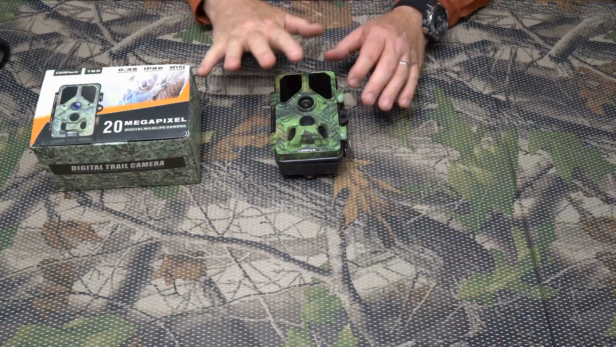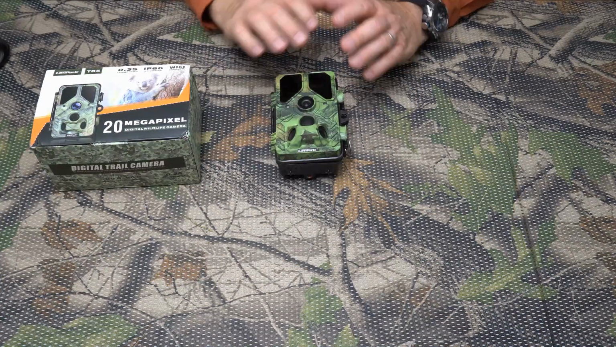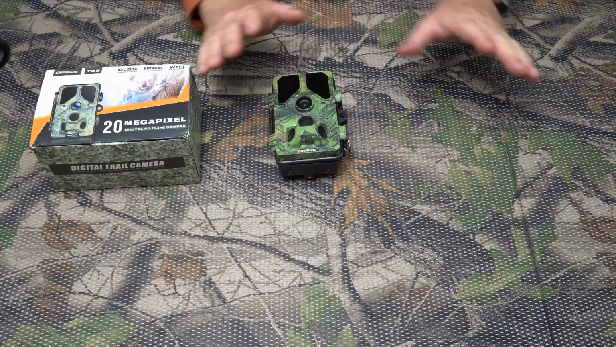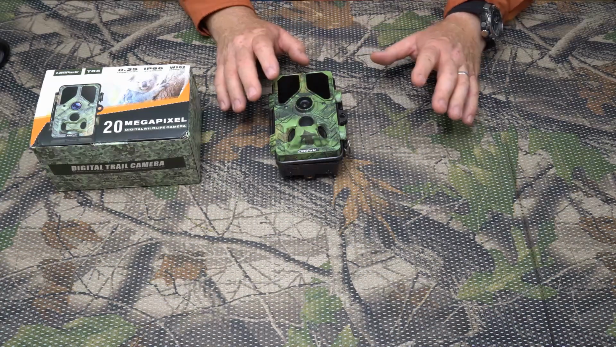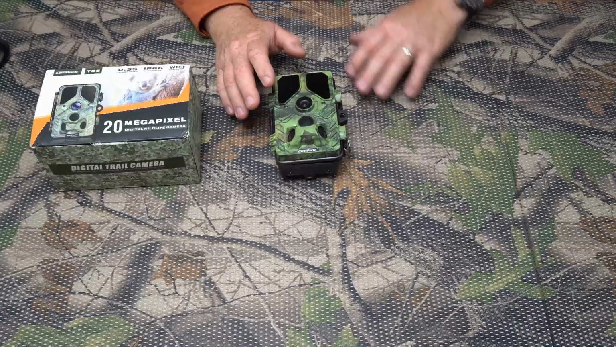But in this case, I got 5 pictures of the coyote. It never knew that it was being taken a picture of. It was not afraid. So that's telling you that these are really good. In fact, in all the pictures, I never could tell the animals really were aware that the camera was going off. They were perfectly comfortable with it.